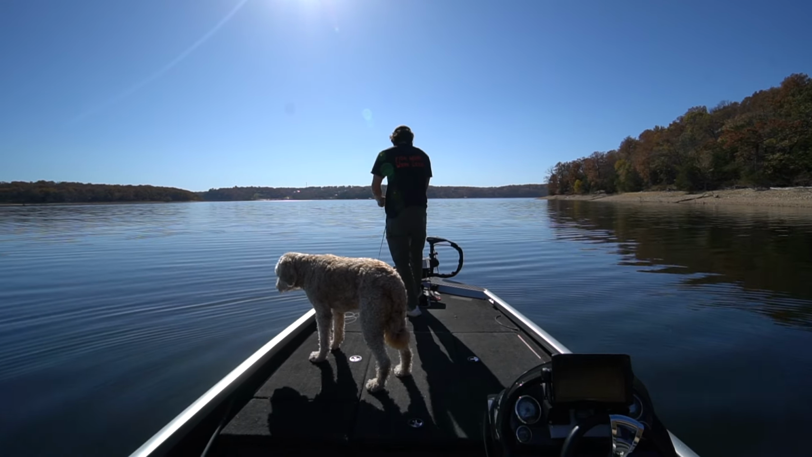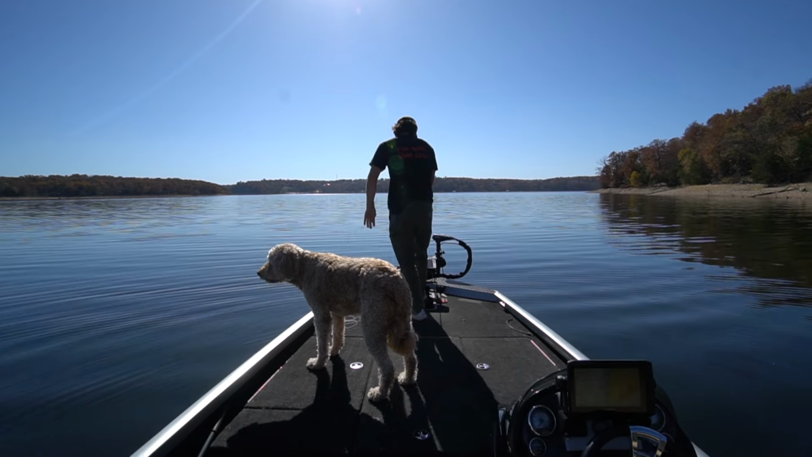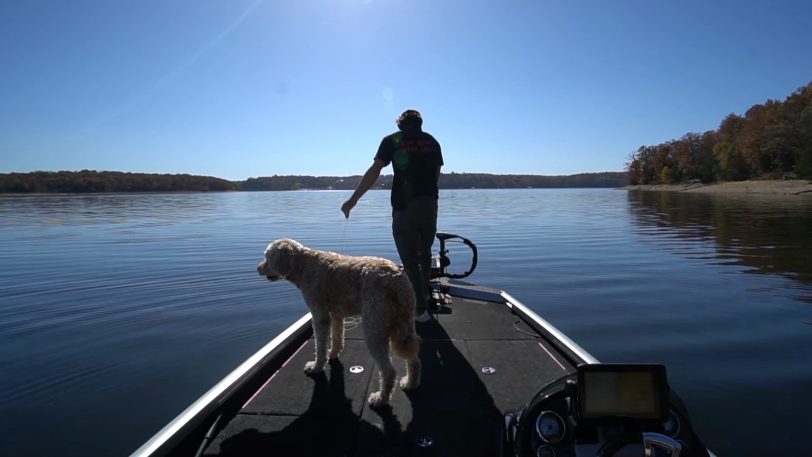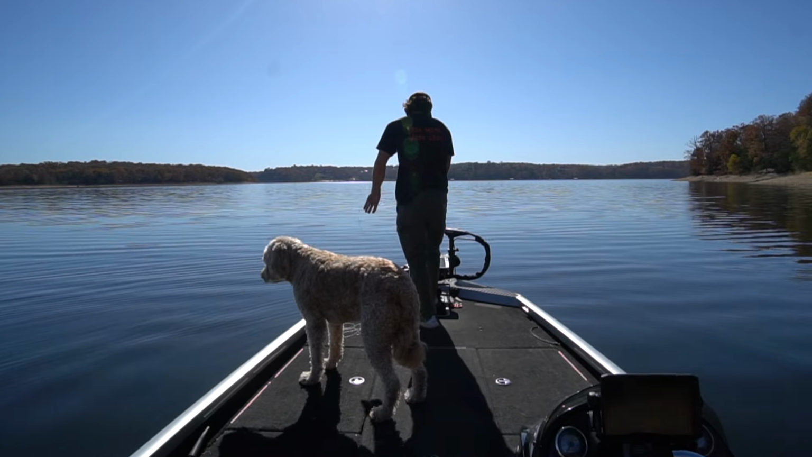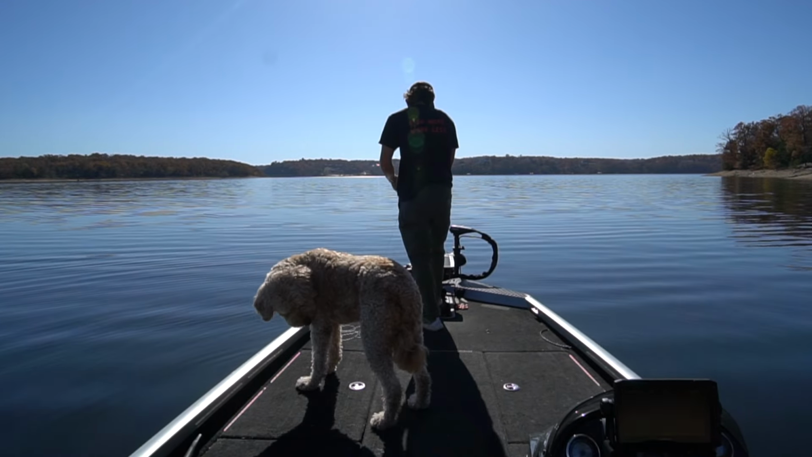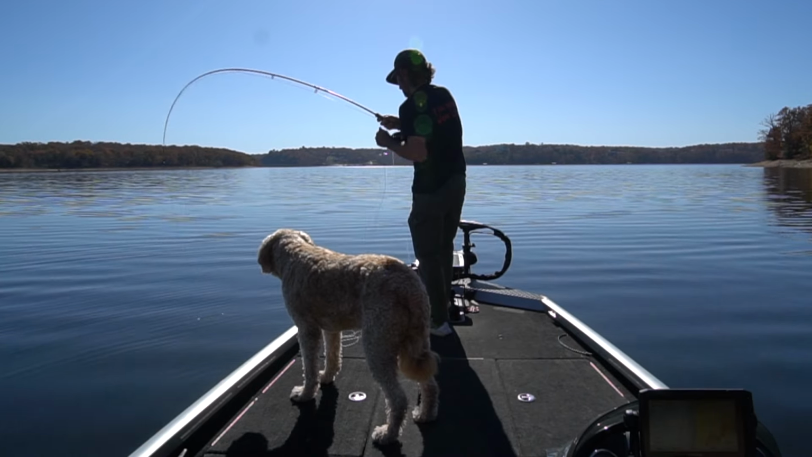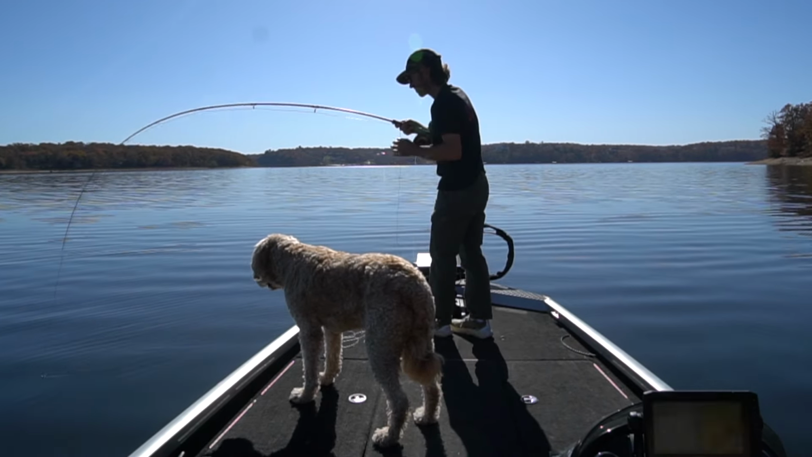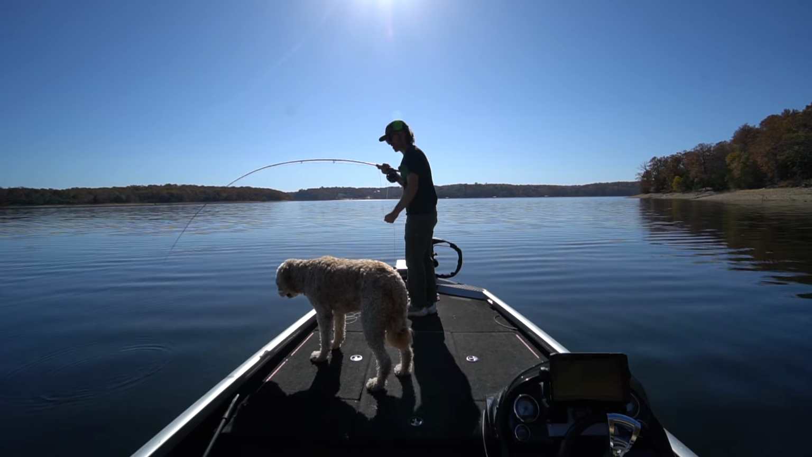I'm all pissed off because the dog is all over the damn place. Rightfully so, she just got hit by a freaking striper. Oh, there's one. Oh, that's a better one, I think. I think that one's better.